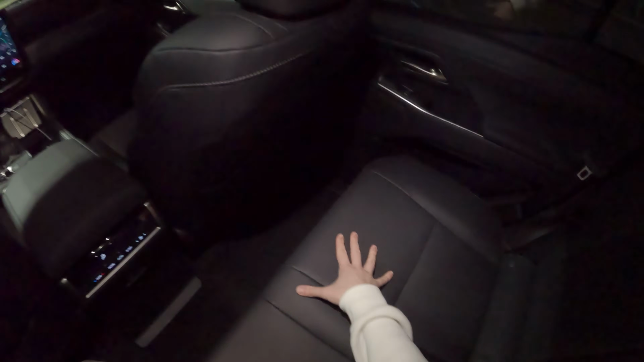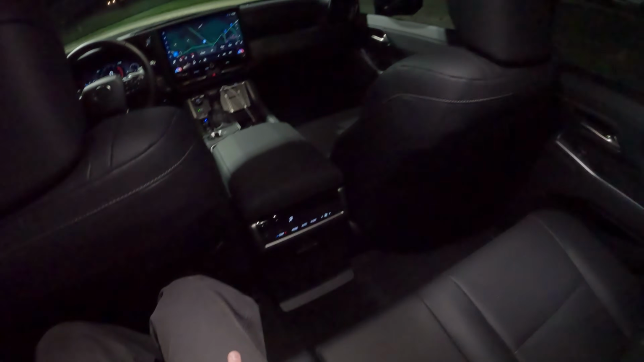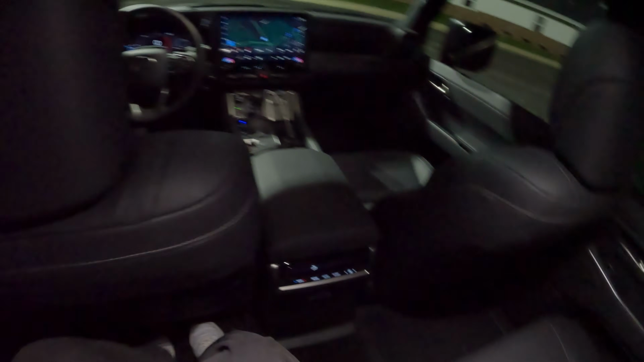This is just the new luxe material. We don't have actual leather here in this Premium base model GX, but it is still super soft. Got some map lights back here. Pretty decent interior lighting overall. We've even got some back for your third row passengers if you have the third row seat up.